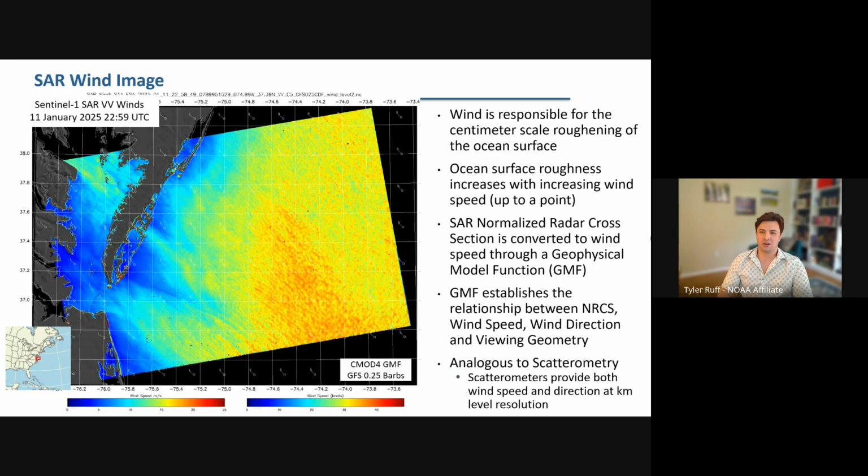The normalized radar cross-section is converted into wind through a geophysical model function, or a GMF. Now, these GMFs that we use establish the relationship between the cross-section, the wind speed, wind direction, and the actual viewing geometry of the SAR itself.